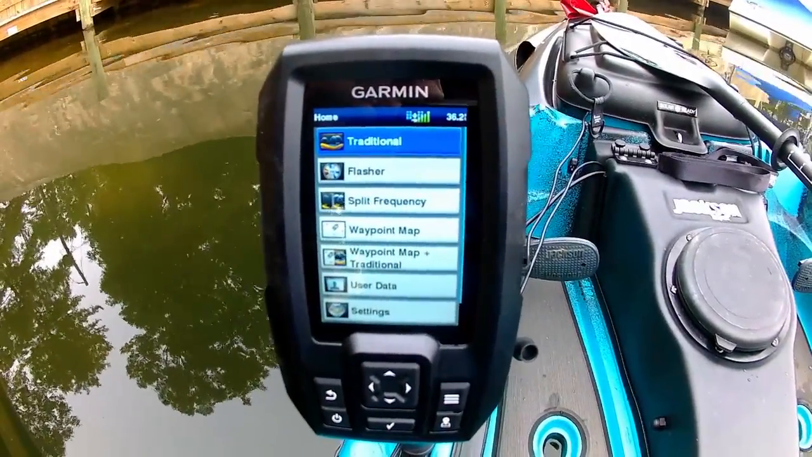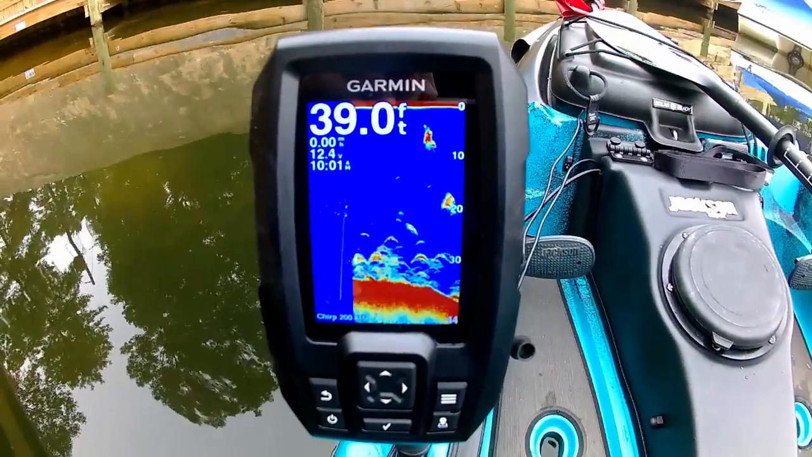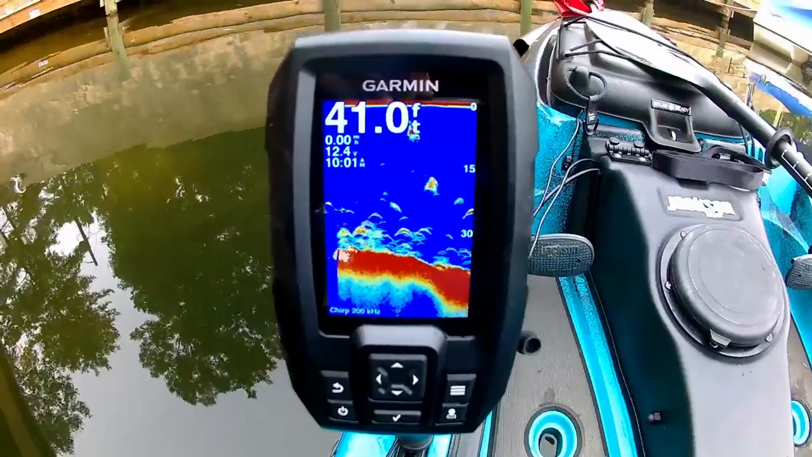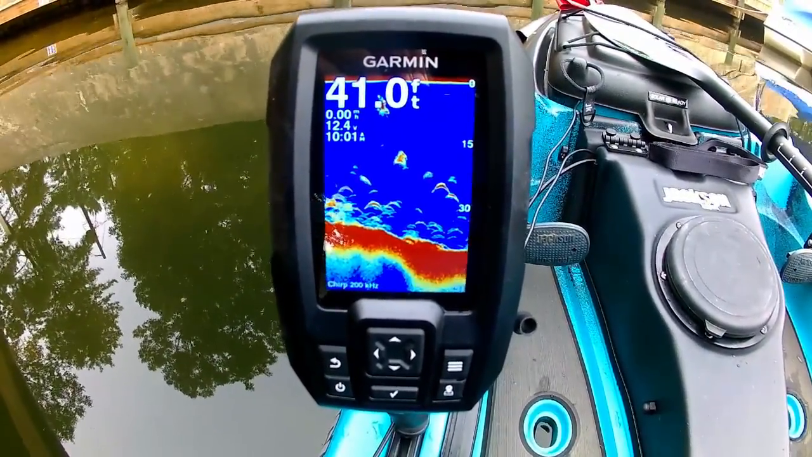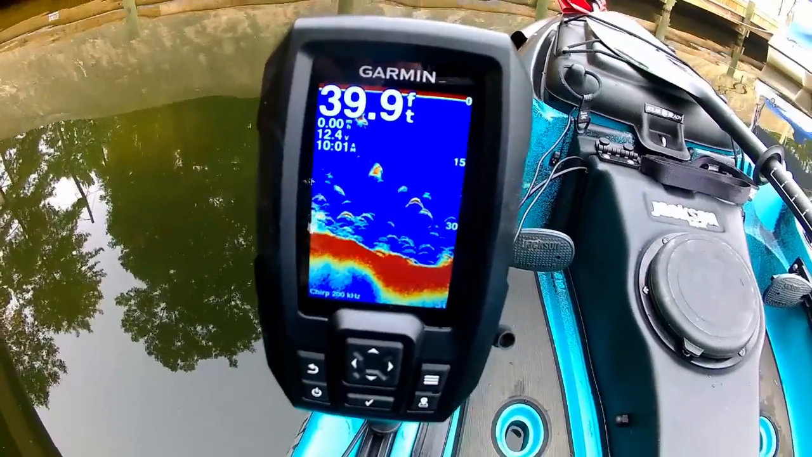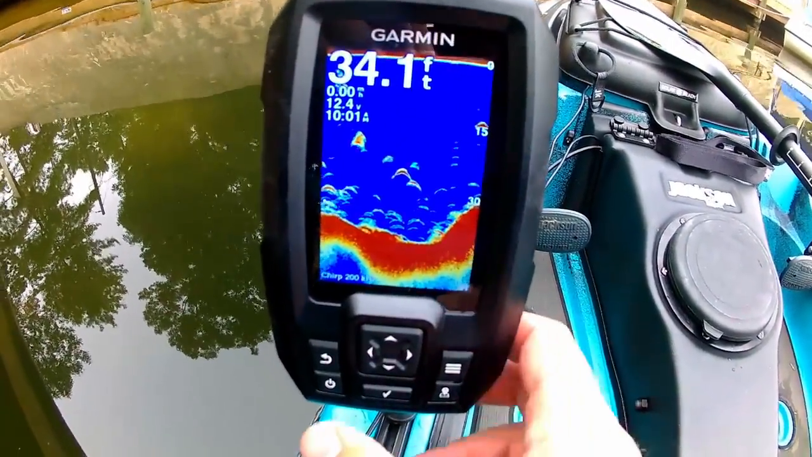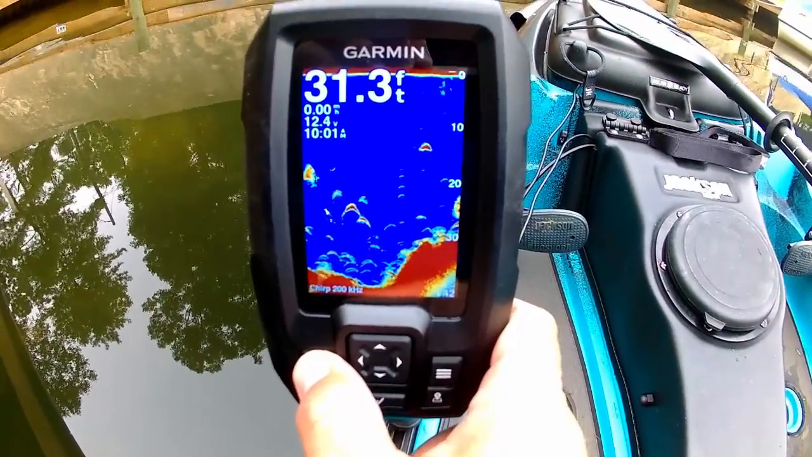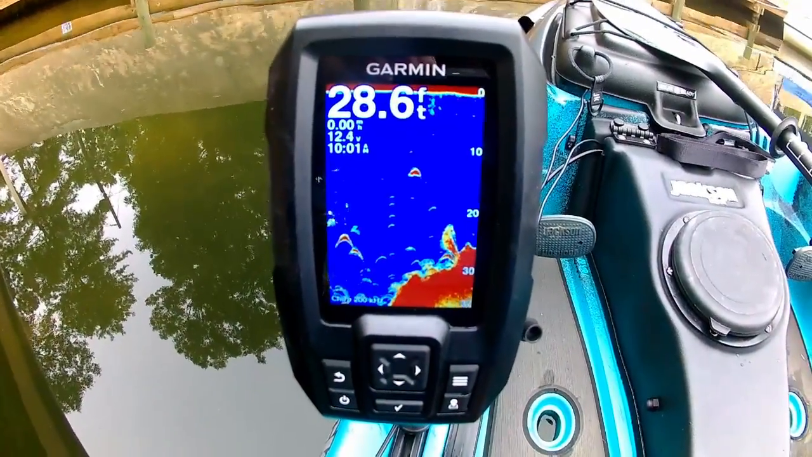Now, when it comes to fish finders, there's two things really that separate them as far as features. One is going to be your sonar features, and the other is going to be your GPS or waypoint mapping type features. So this video doesn't run too long, I'm going to separate those two features, and I'm going to do a part 1 that includes a review and functionality of the sonar portion, and I'm also going to do a part 2 at a later date that includes the GPS/waypoint function on the Garmin Striker 4.